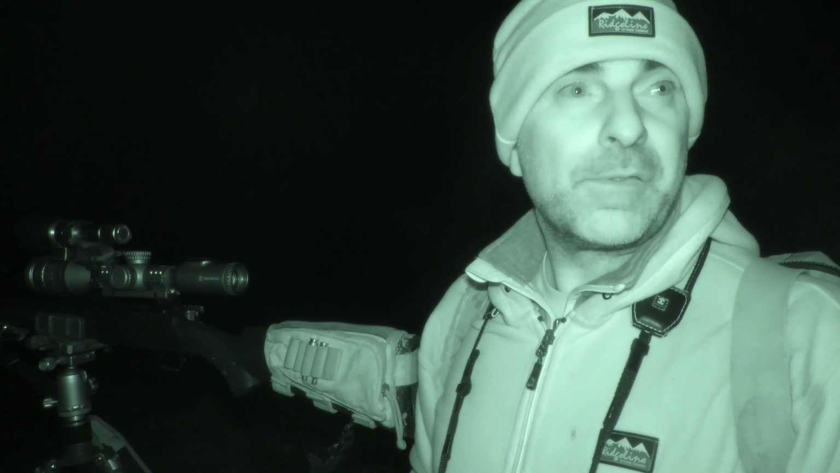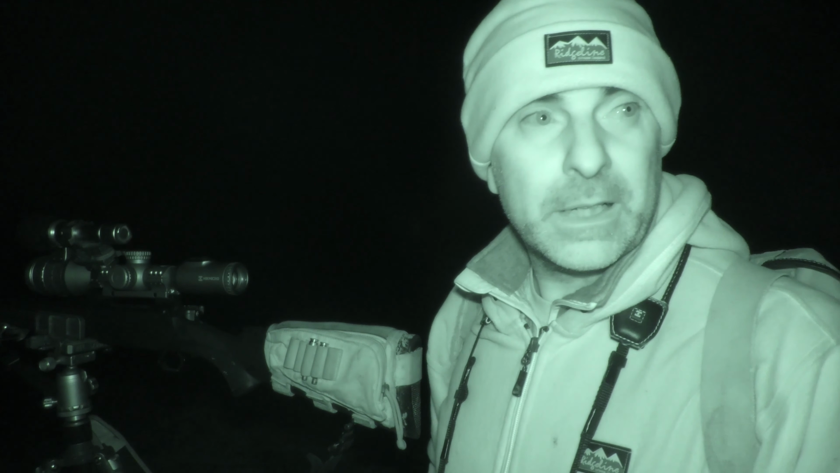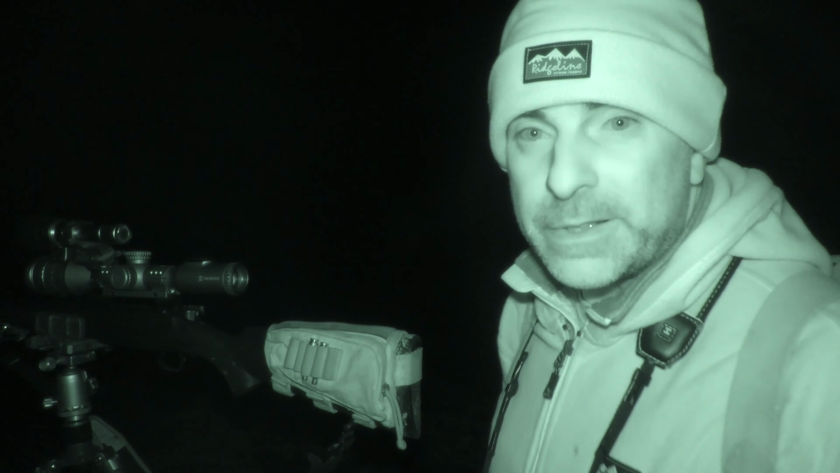So the next thing to do is to figure out how I get into that field to go and retrieve him. I think I can get through back up the other end, so I'm going to have a walk back down that way and see if I can get over.